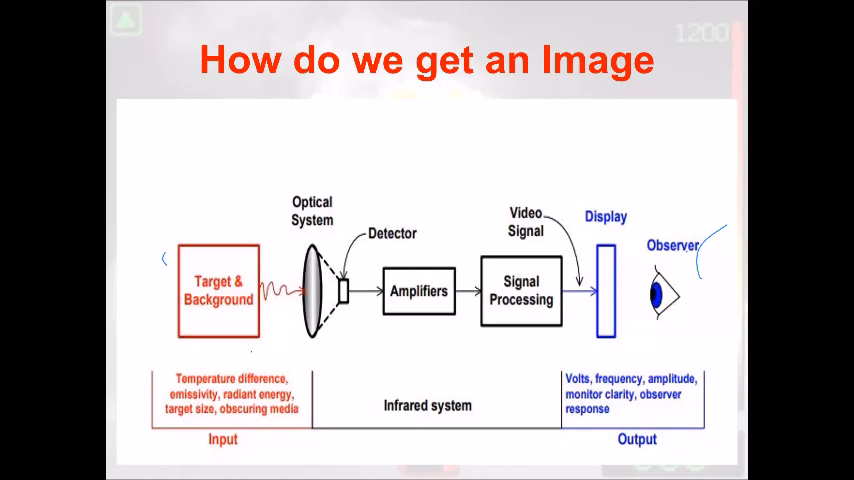So how does this work? Your target and background, your fire room, whatever you're pointing your camera at, gives off its infrared energy. The infrared energy is a squiggly line right here. It goes through the lens of the camera. That glass-looking lens on the face of the camera is called germanium. Infrared penetrates through the germanium, and then it hits the sensor, the detector, the focal plane array, whatever you want to call it. The infrared waves hit this device right here, it starts to get excited, creates an electrical signal, goes through a computer process, and then hits your display. That's how the image is produced.